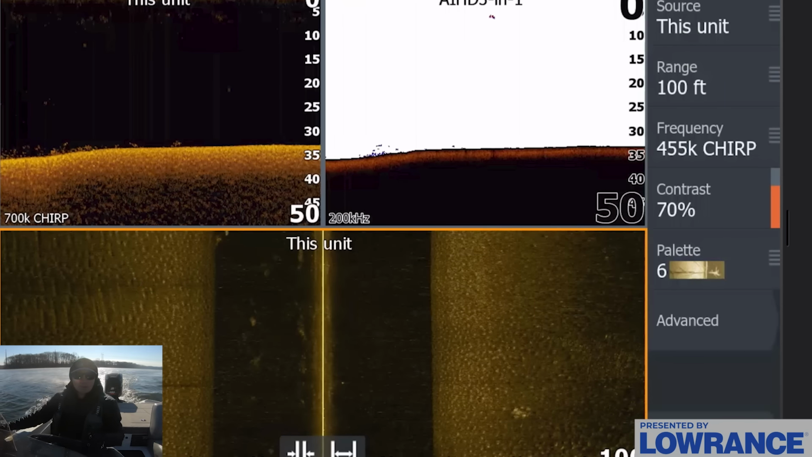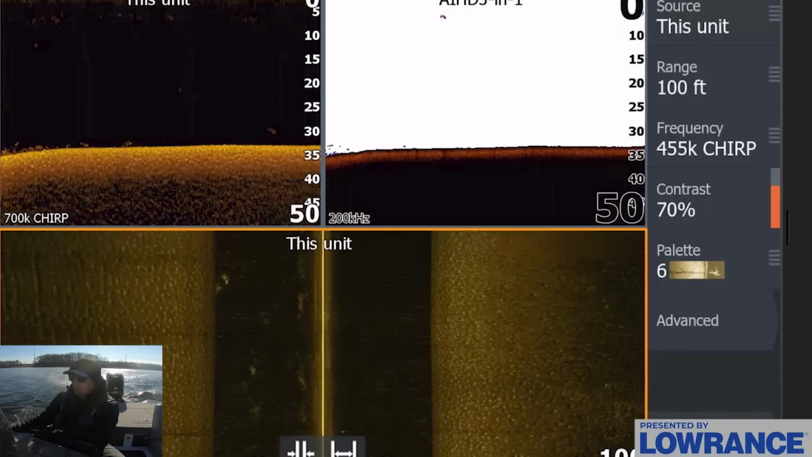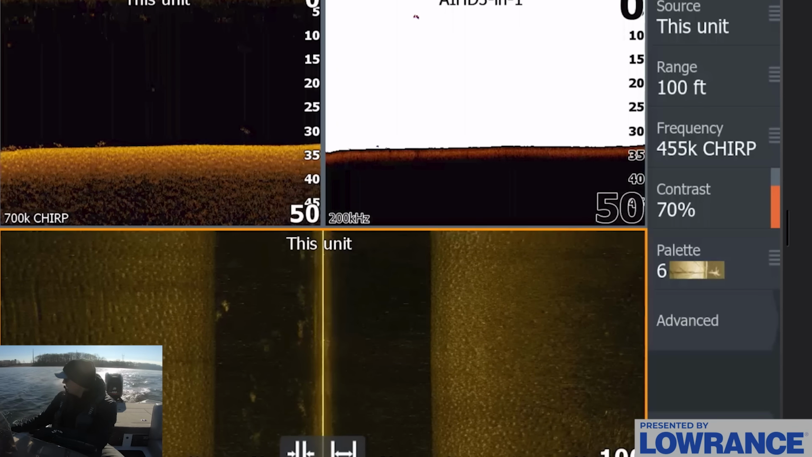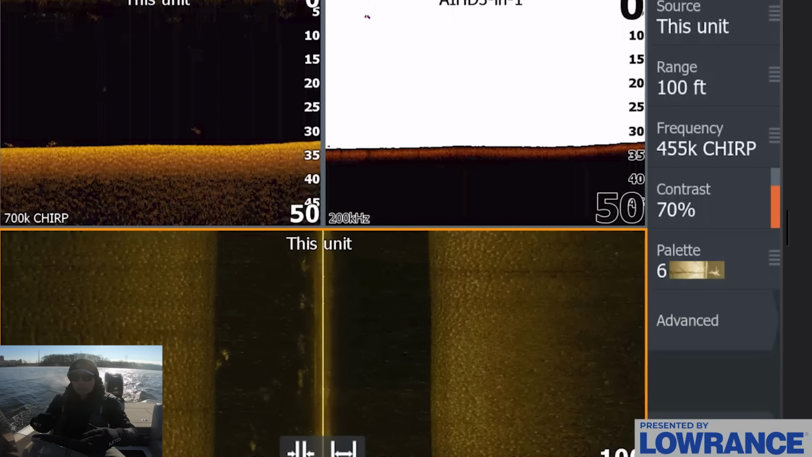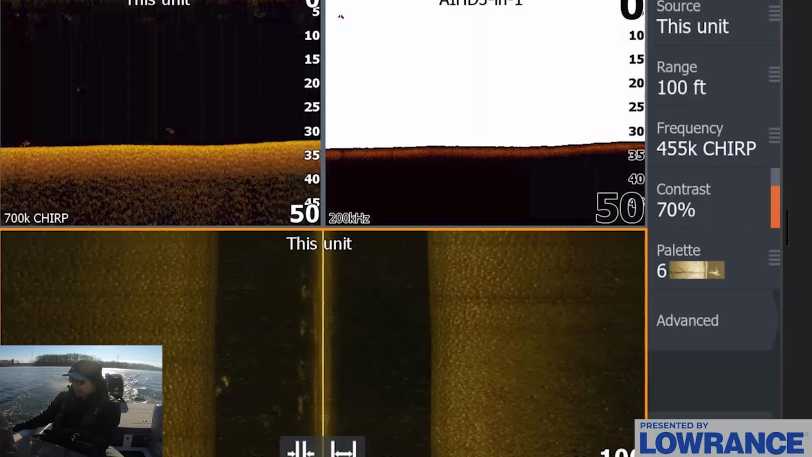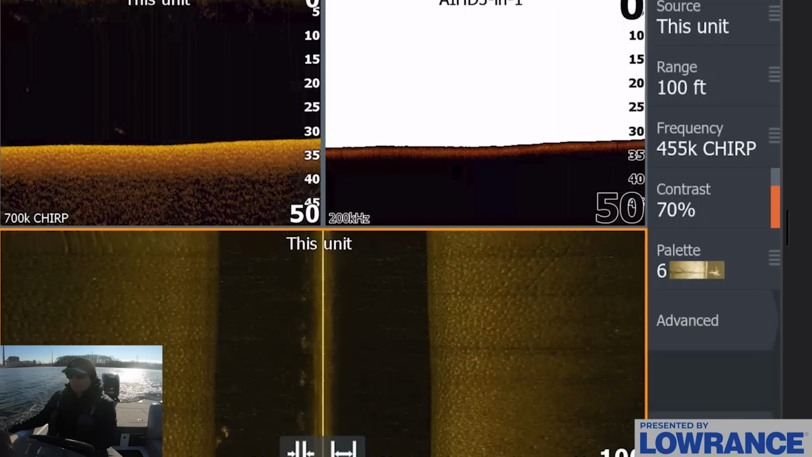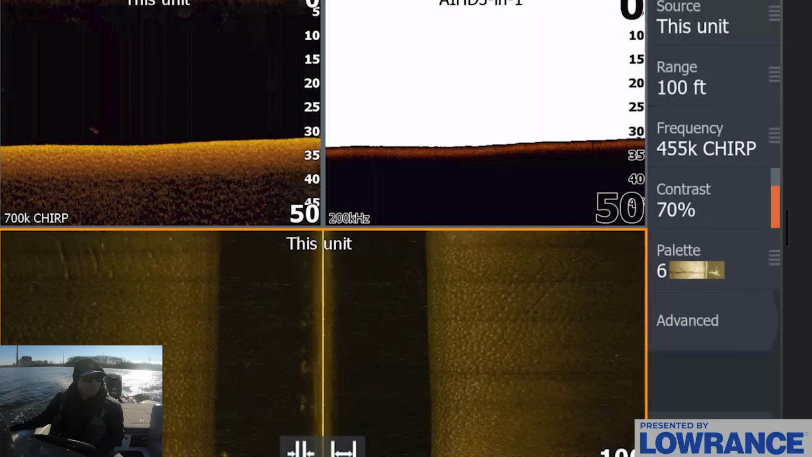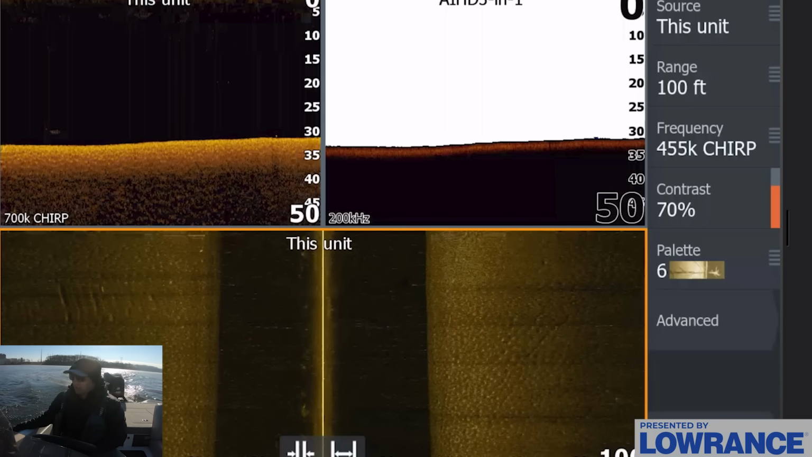You can fish brush piles and you can fish drop-offs and stuff without forward-facing sonar, just dropping waypoints. But the ability to have $1,000 forward-facing sonar all in with the unit plus the transducer and everything is a pretty intriguing proposition, especially if you're just getting into the game and you don't have the funds or just don't want to commit to spending $4,000 to $5,000 on the unit. This is definitely an interesting entry point to it.